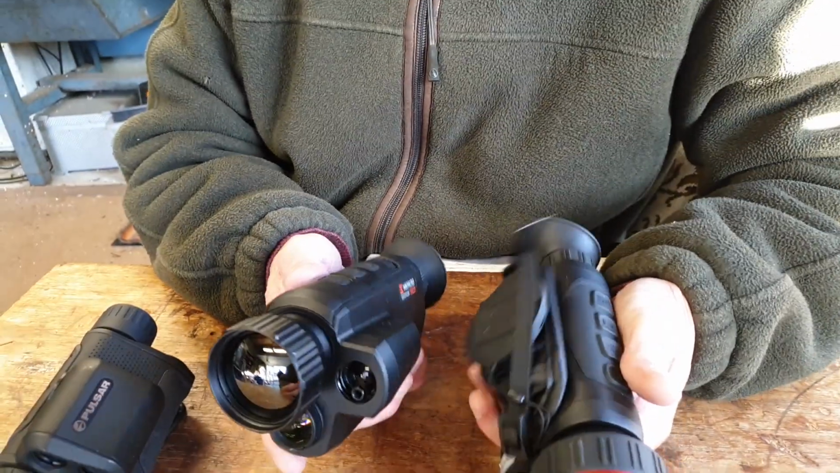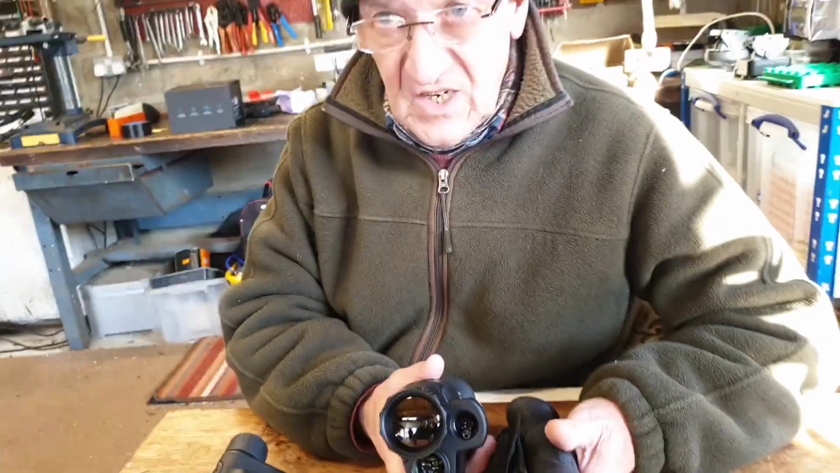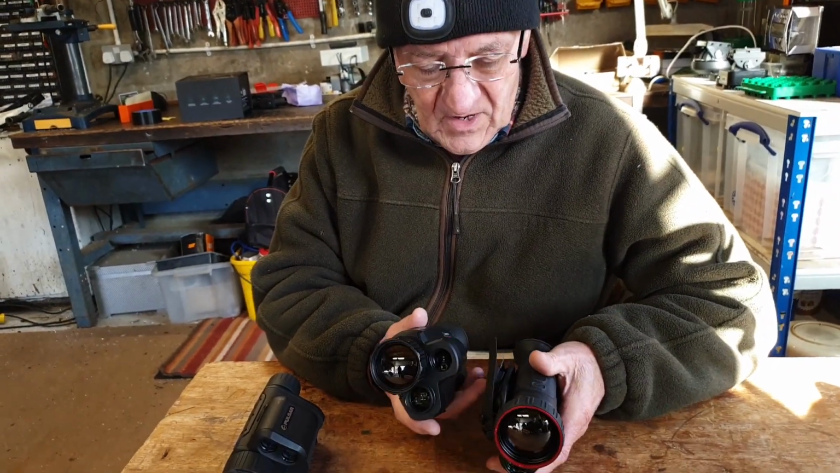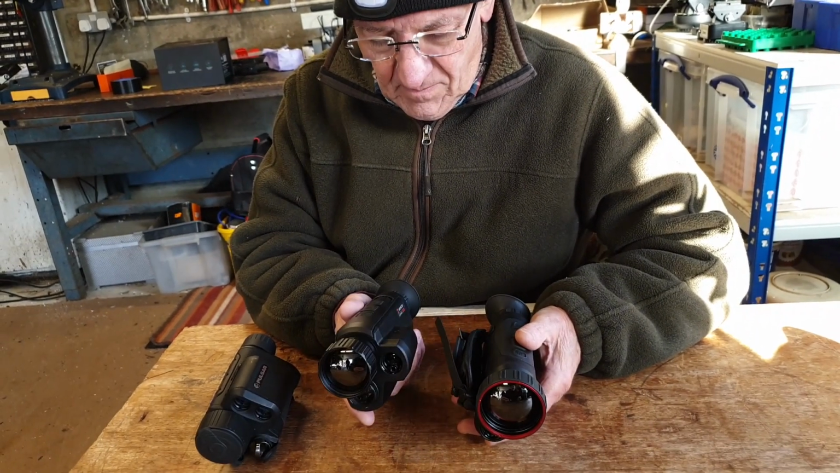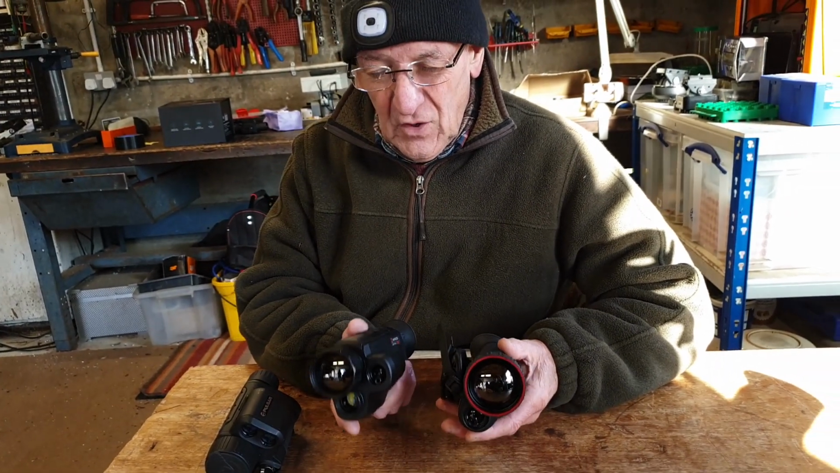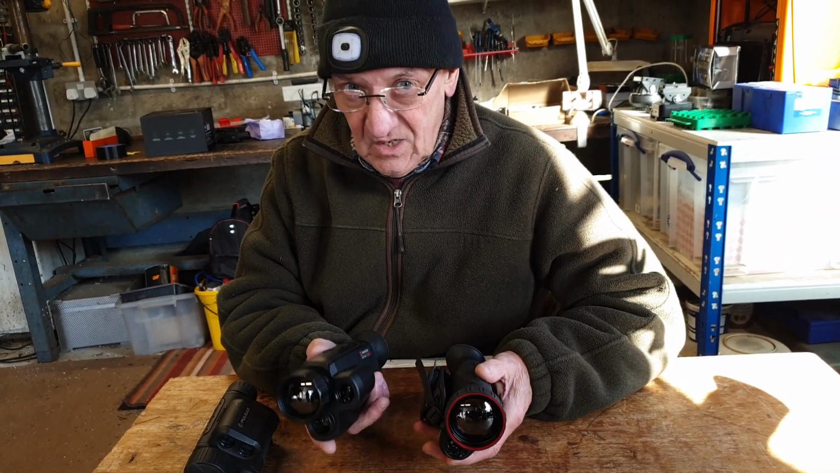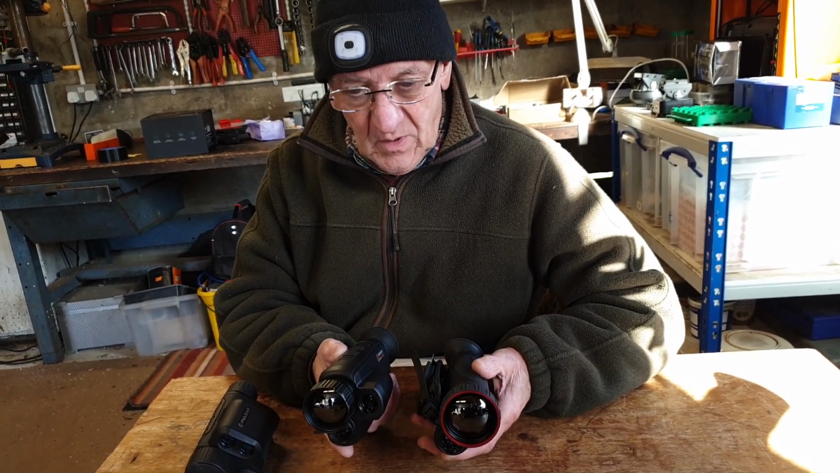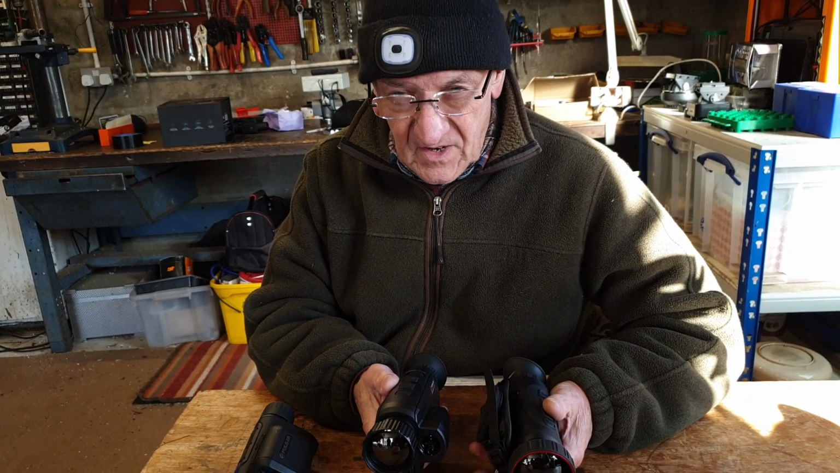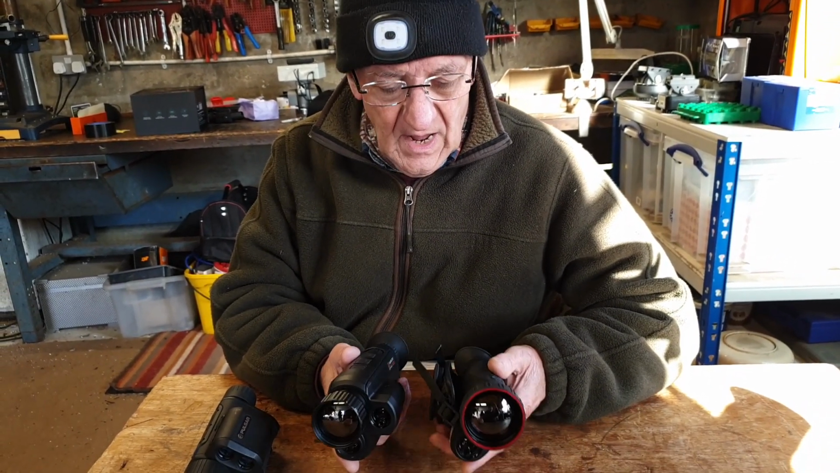Now I've tested these alongside each other, but only in good thermal conditions. If you know what you're looking at, you can see more detail. I'd say the image on the Condor is slightly sharper and crisper than the Gryphon. And if you really look hard, you can see temperature details with the Condor that you can't see with the Gryphon. It's not a huge amount. It's not something that would be immediately obvious. It's just a slight improvement in sharpness and crispness.